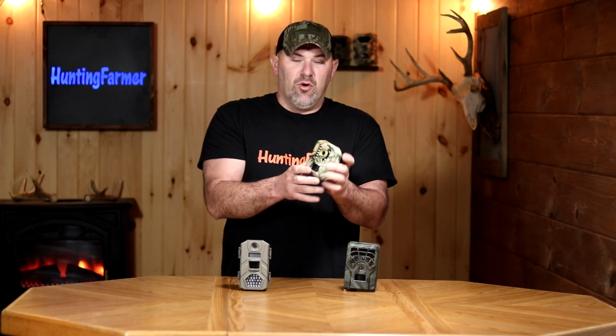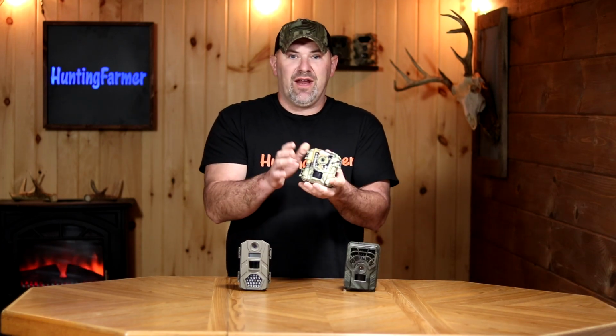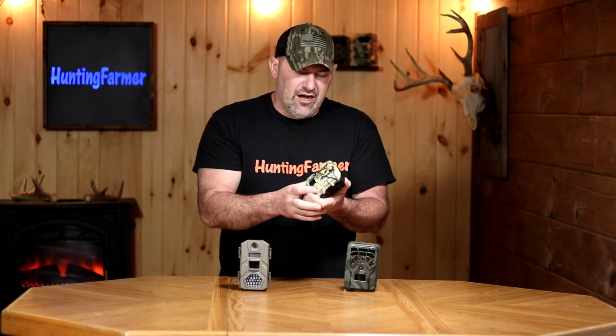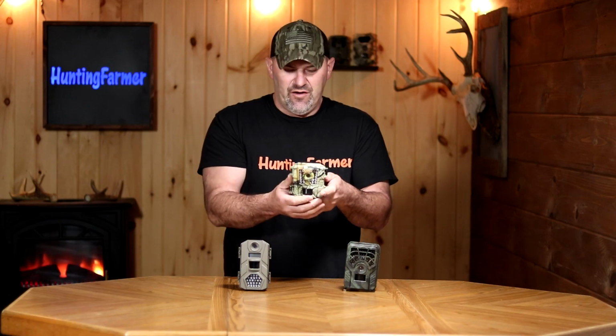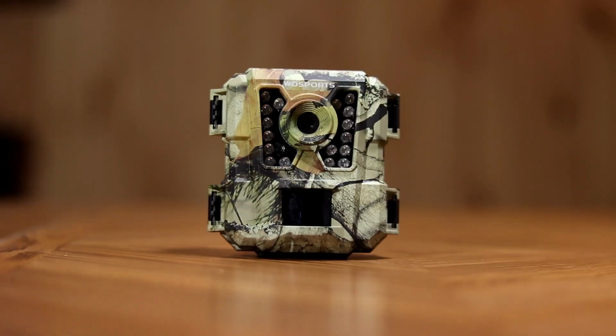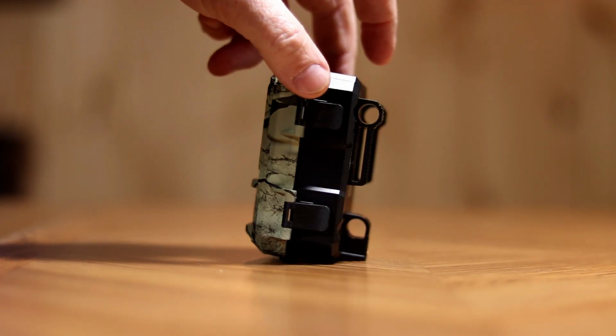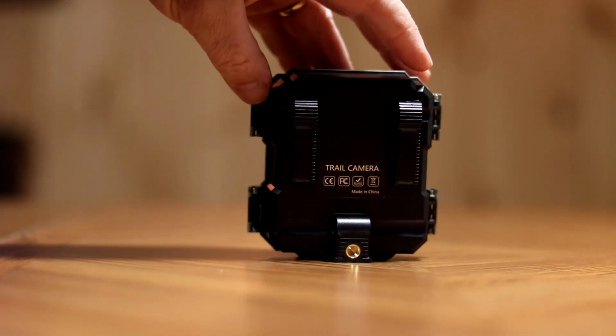Next is the WoSports Mini. This trail camera was the most expensive, but it still was $34.99, which makes it an extremely budget-friendly trail camera. It was the smallest and most compact of the three, so for physical design, I would say the WoSports wins.